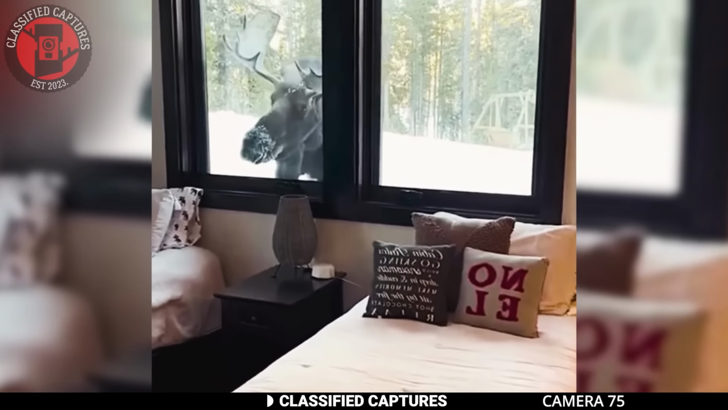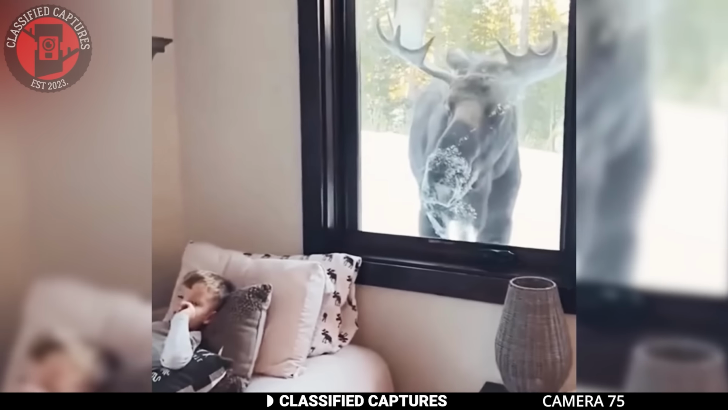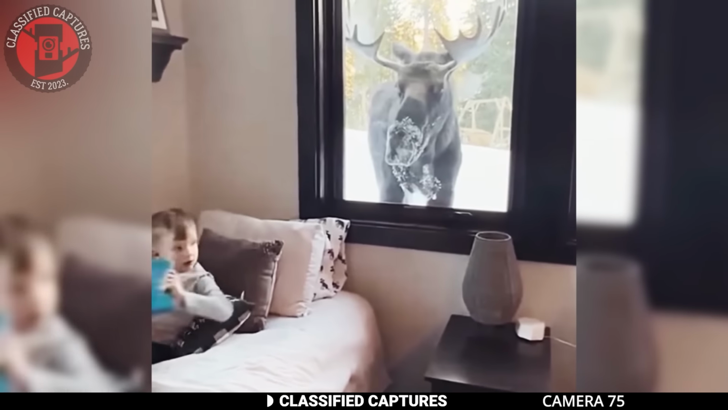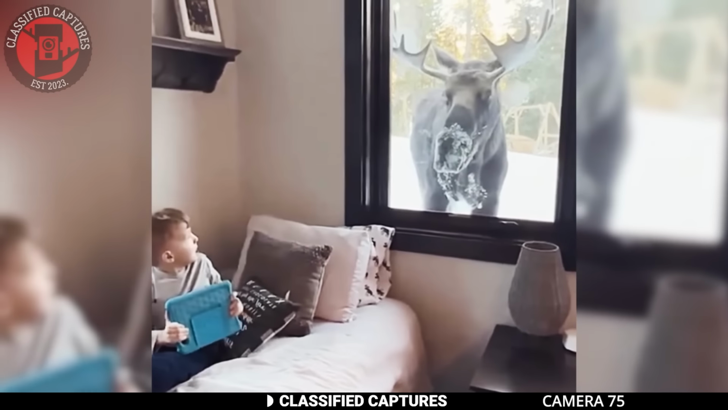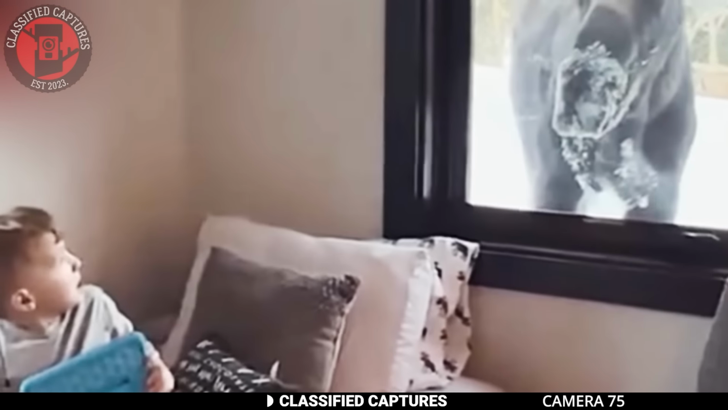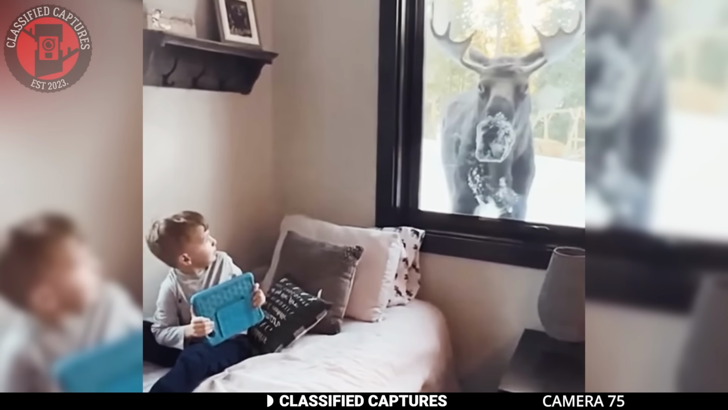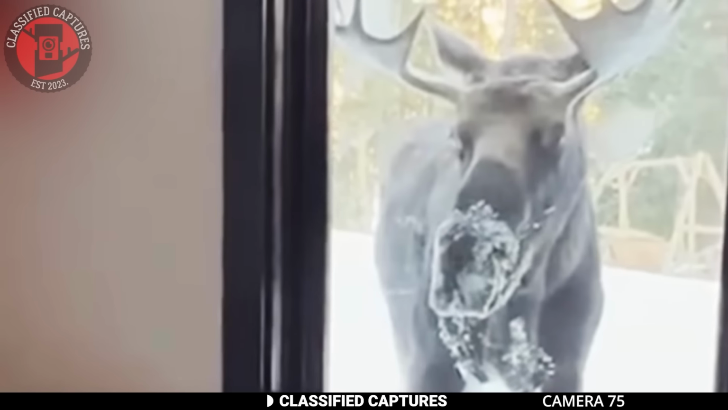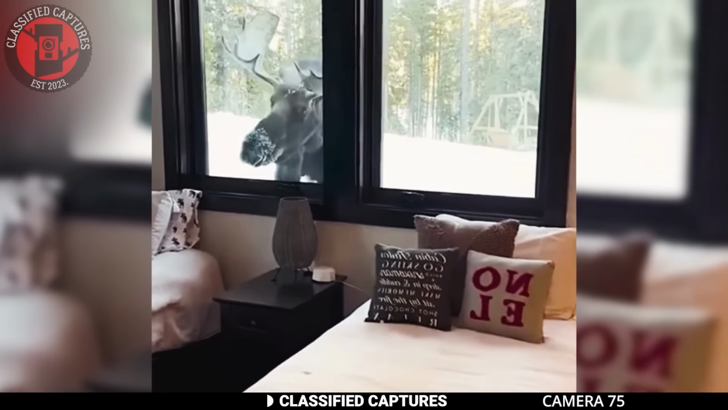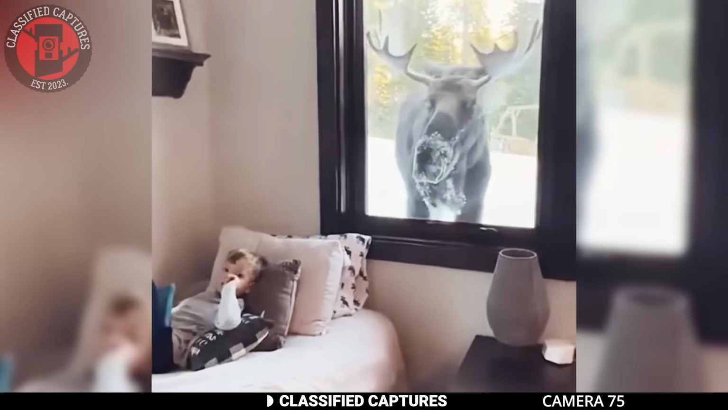You wake up one serene morning, the world outside blanketed in fresh snow after a night of gentle flurries. As you groggily approach the window to take in the wintry scene, you're met with an unexpected sight: a majestic moose, tall and proud, right outside your window. Its breath forms little clouds in the chilly air as it curiously peers into your room, almost as if it's offering a friendly good morning. The moose, with its massive antlers and a coat of snowflakes, seems to embody the peaceful charm of the winter landscape.